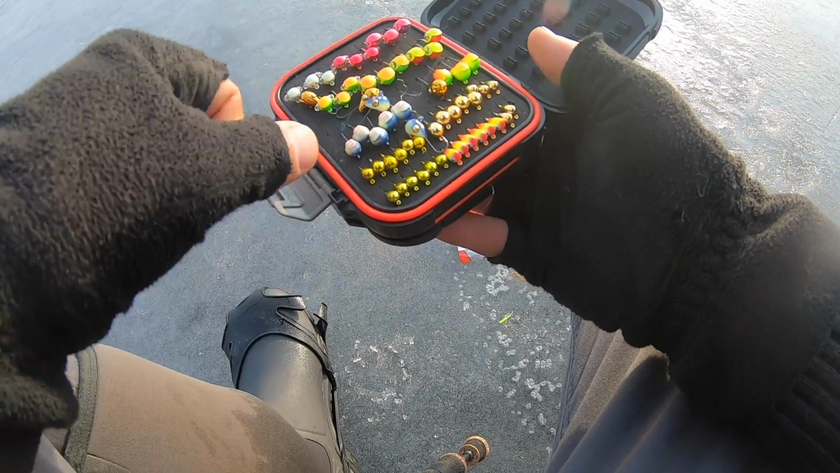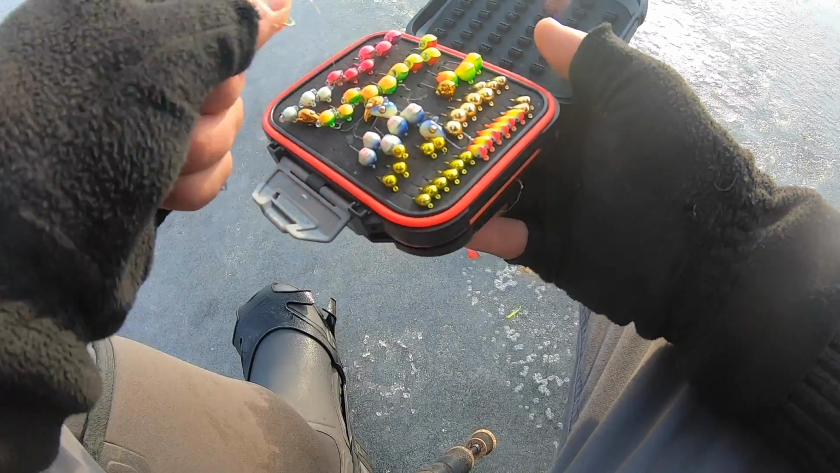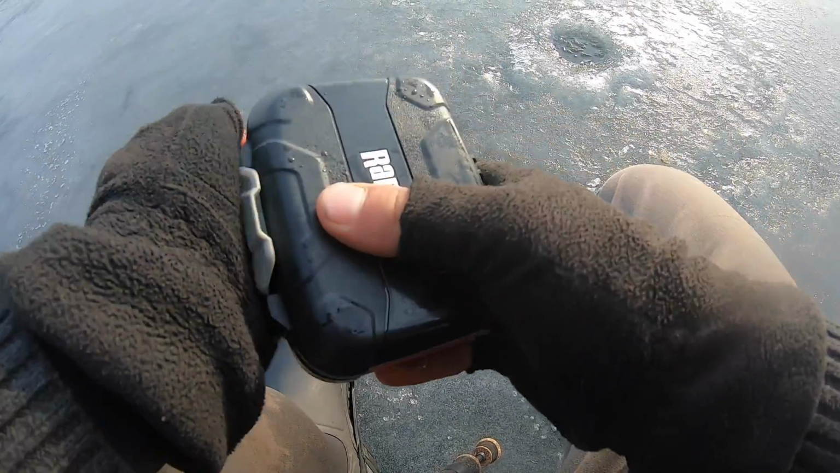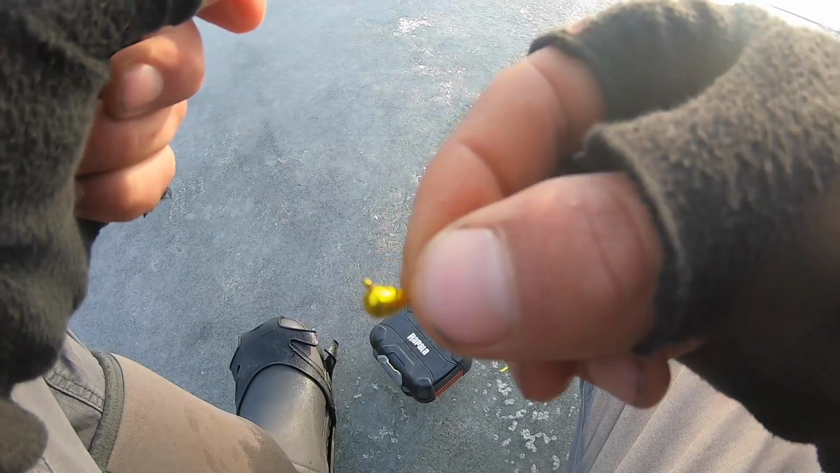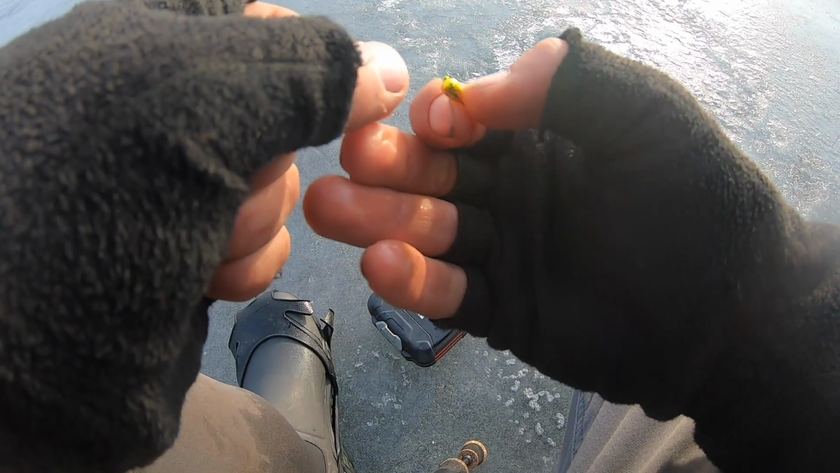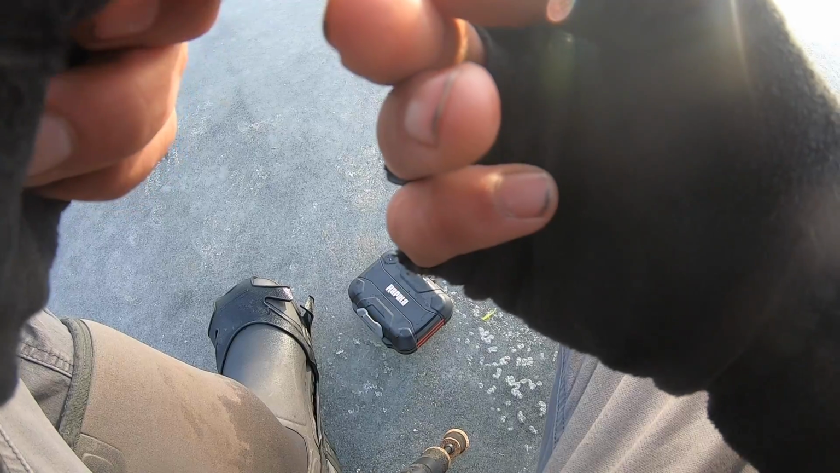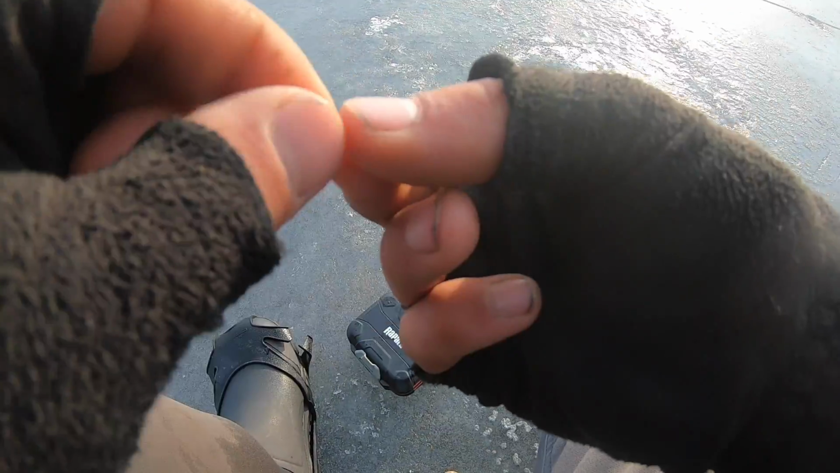All right, I think we're gonna go with one of these gold Acme hammered tungstens here, and I think a 3 or a 4 mil, something smaller for now, and we'll see and go from there. I think there's probably going to be some gills mixed in here, and I love gold everywhere, and these hammereds are nice because they just throw so much light, and that's what we want down there.